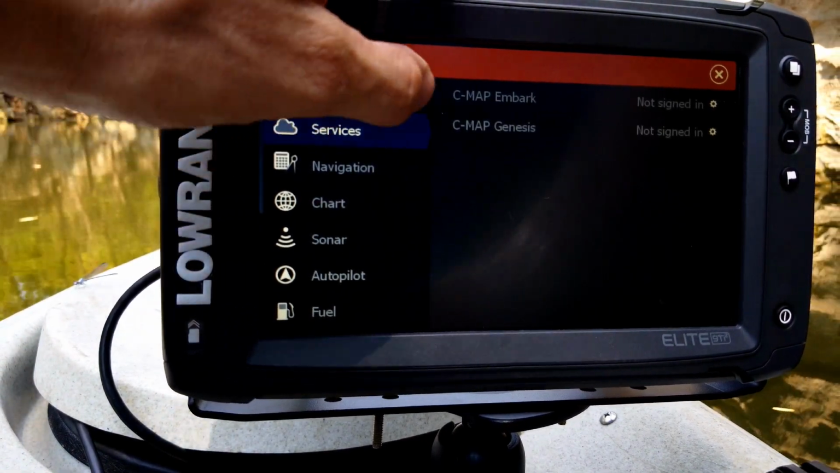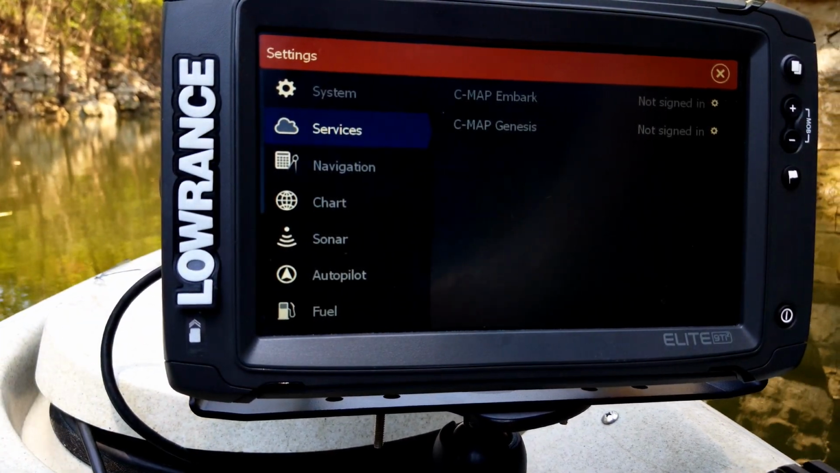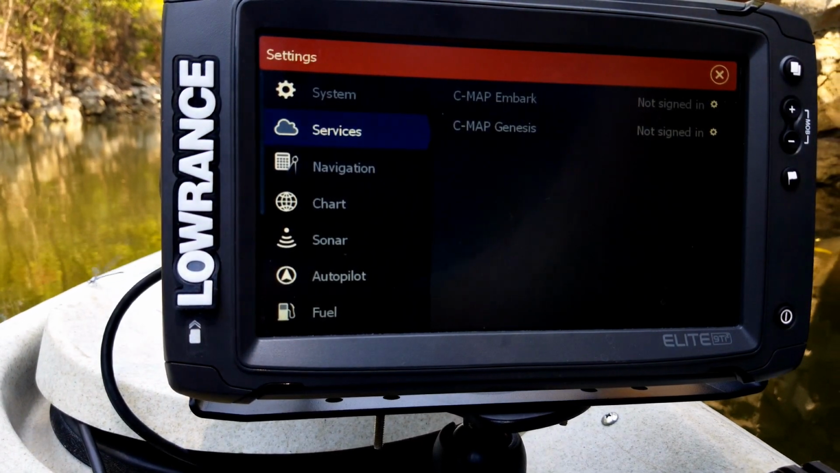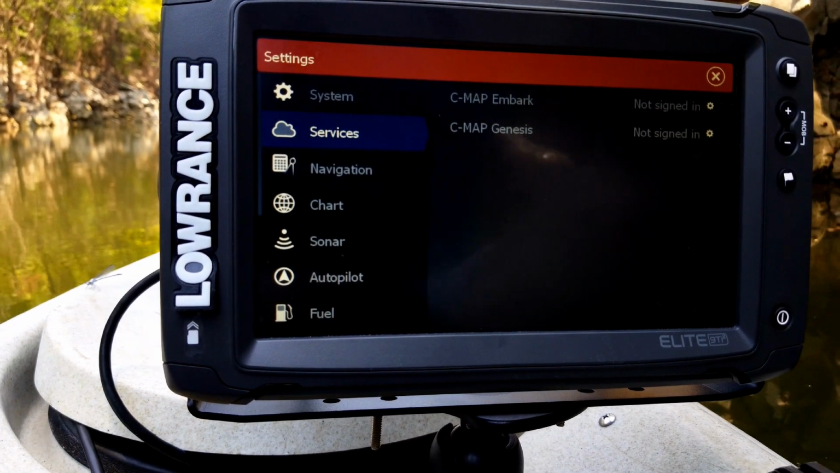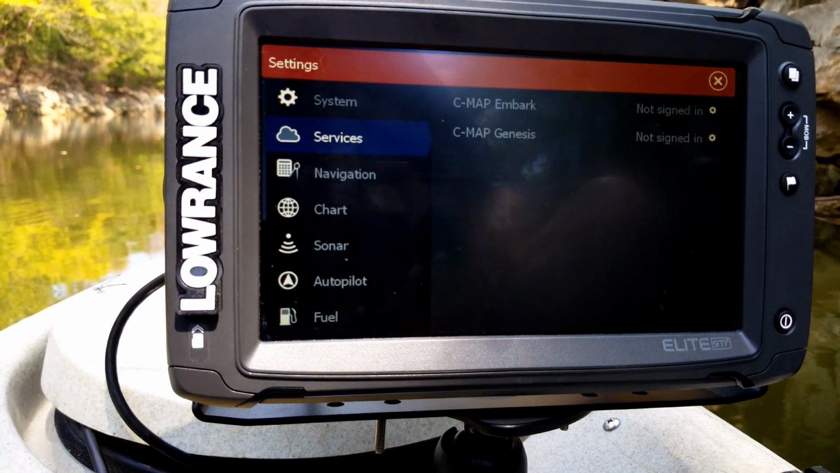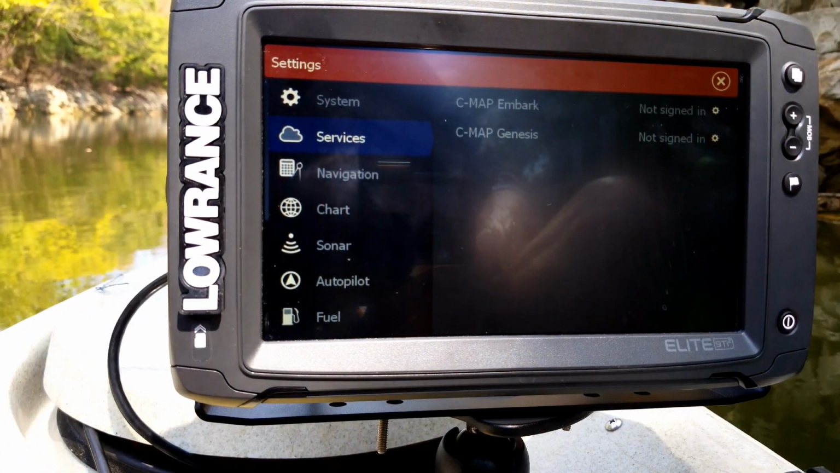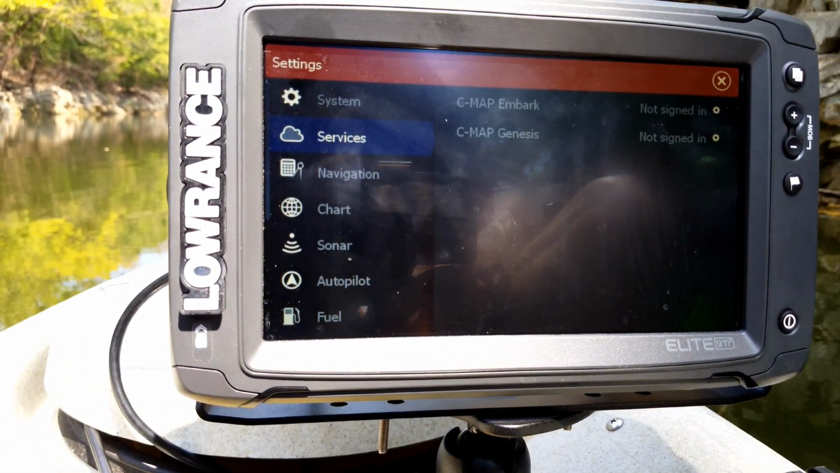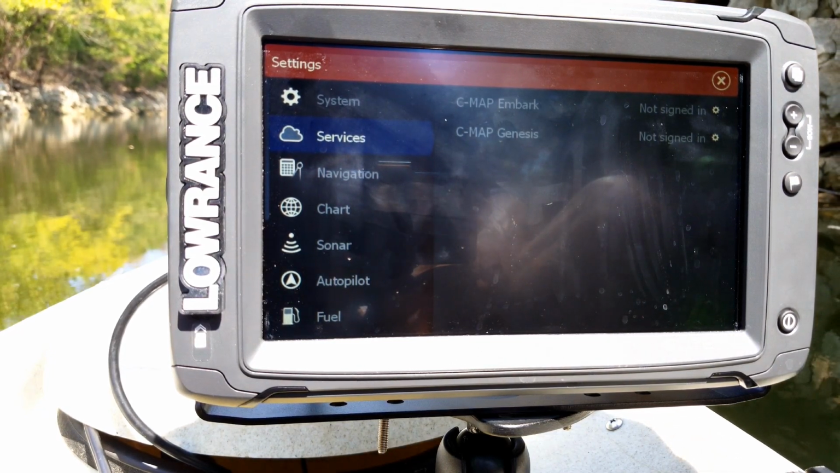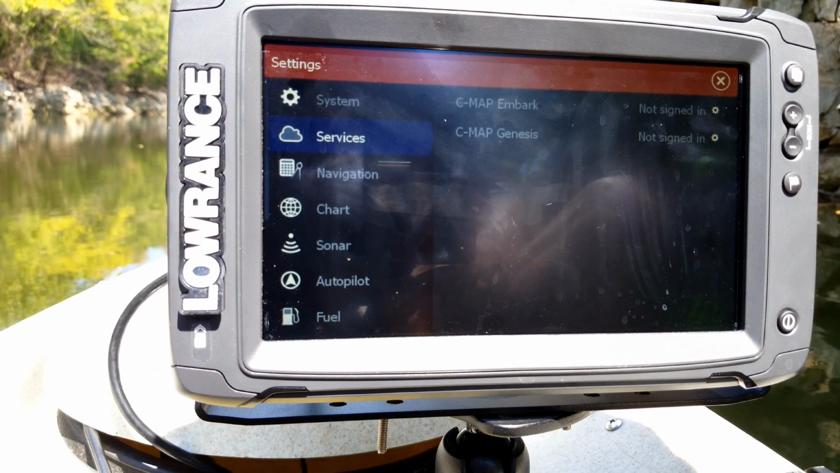services, which is just kind of like your Embark app, like I mentioned before, or the C-MAP Genesis app, where you can actually create your own map files by using your sonar logs, which is a really cool feature. I like being able to use that. And it's not just logs that you've created. You can also download free maps from that site from other people who have also uploaded their logs to create maps with it. I recommend going on to the website.